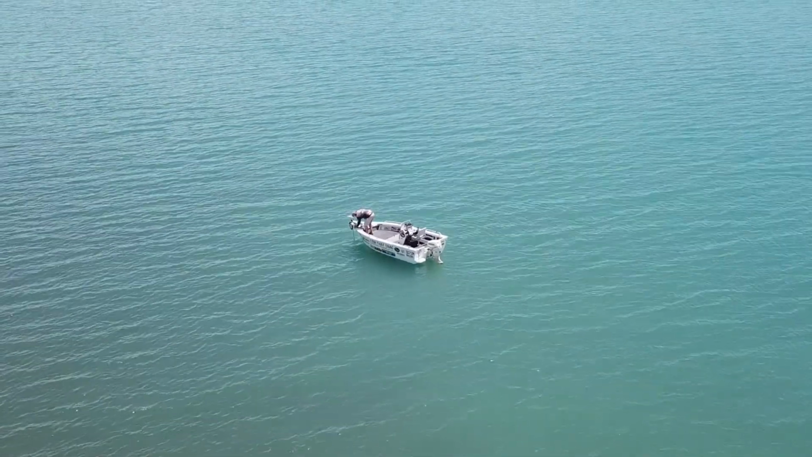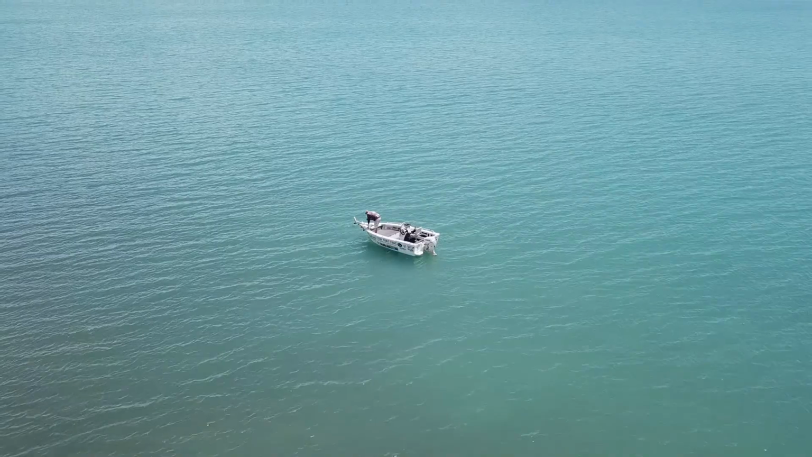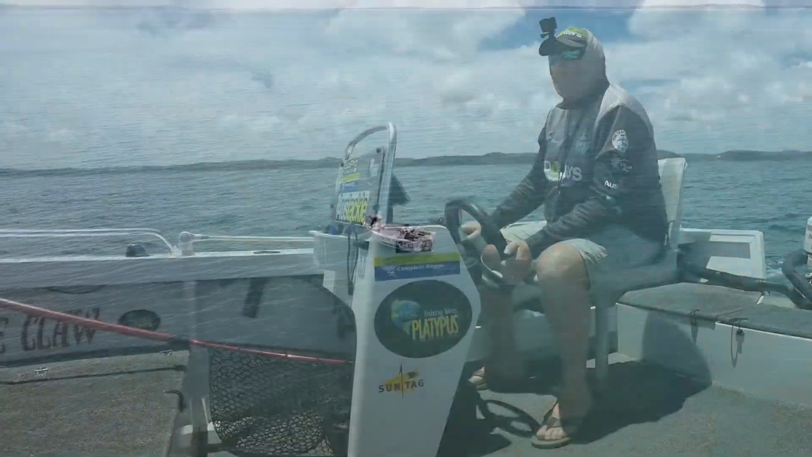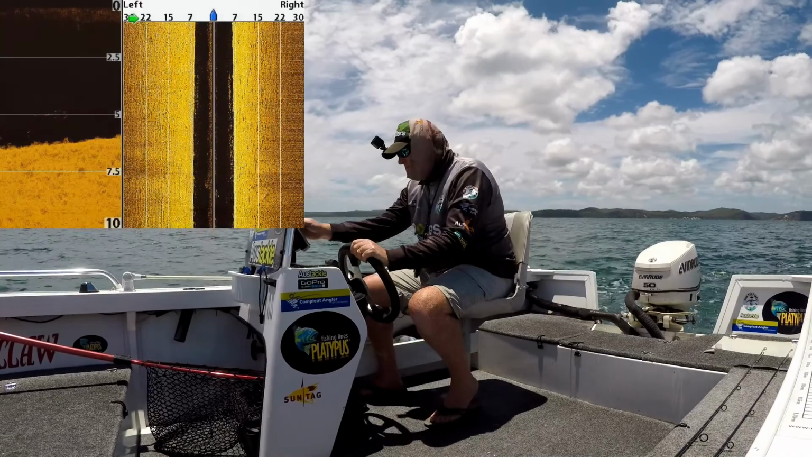I was out there not at the ideal time. I was restricted to only fishing in the middle of the day, and I think the fish were down deep and they weren't very active. So I started using my Humminbird side imaging sounder quite a lot, trying to locate any bait.